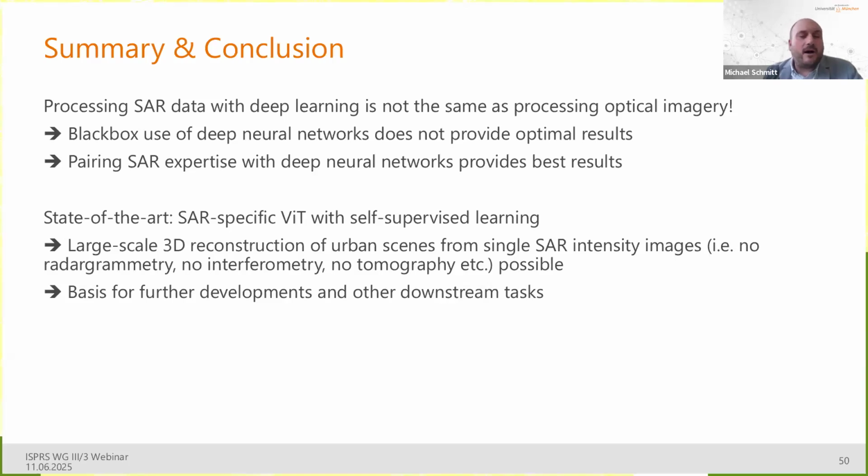And of course, a part of the community may be a little bit misguided by the availability of Sentinel-1, which, for example, doesn't really have the problems with the geometric peculiarities because the resolution is so low in comparison to the high resolution data. The current state of the art, in my point of view, is a SAR-specific vision transformer paired with self-supervised learning, simply because this is also the state of the art in optical image analysis. The only difference here being the SAR-specificness.